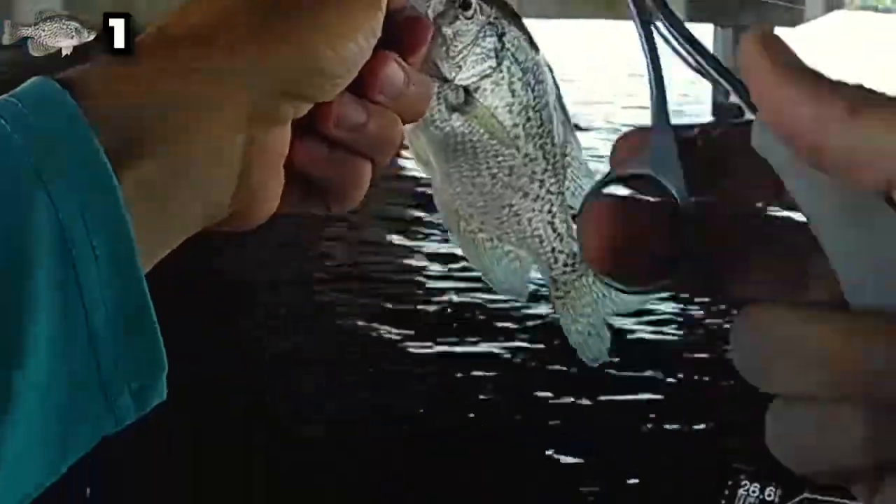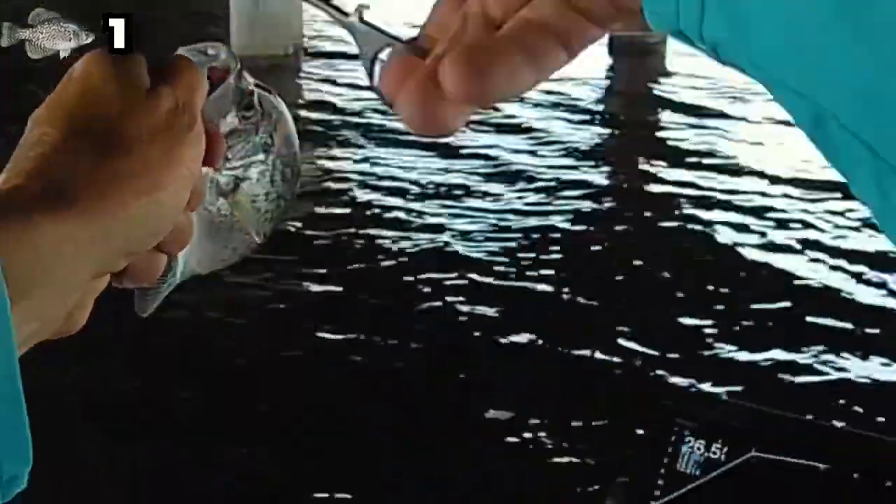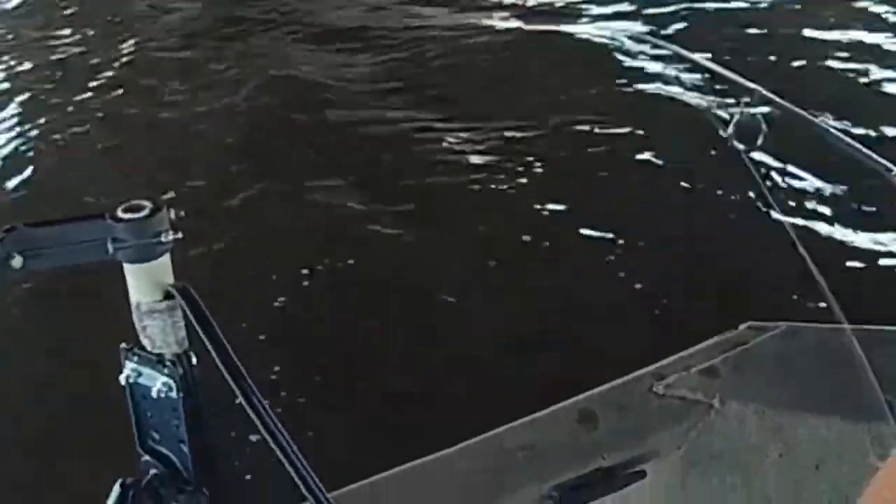Oh, there's one right there. Look at there. First cast out there. What do we got? There we go. We got us a little one anyway. I guess we ain't gonna get skunked. He ate it pretty good. There we go. He's not a keeper, but heck, I didn't know what to expect with a lake as high as it is, especially with those gates open. Sometimes that can really affect the fishing.